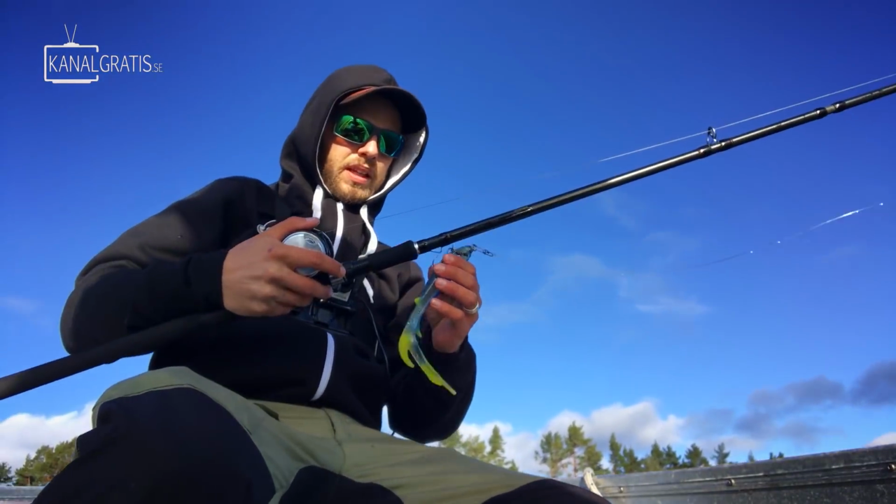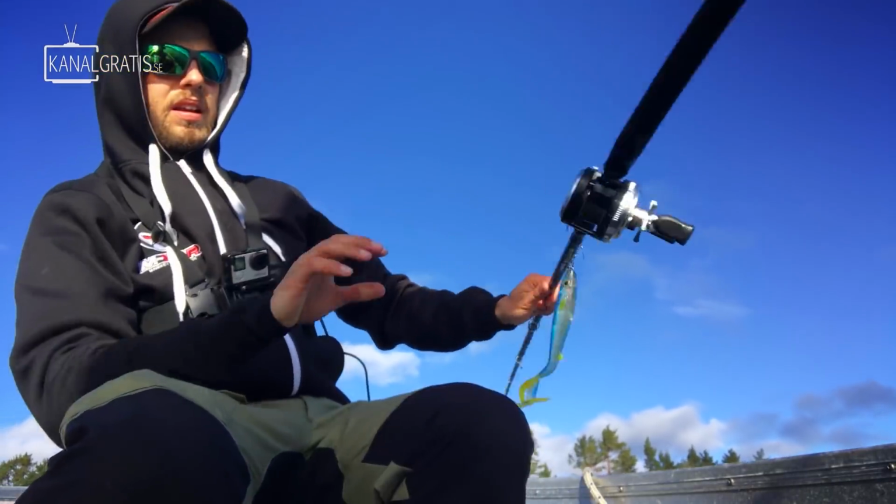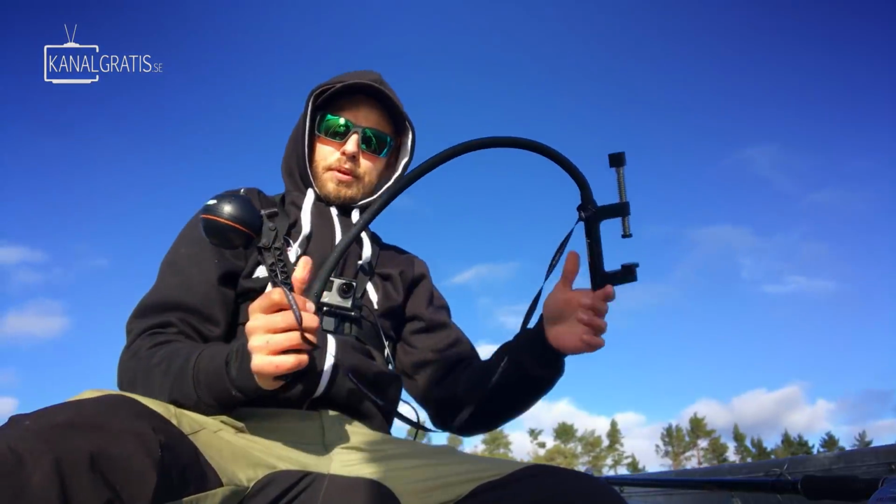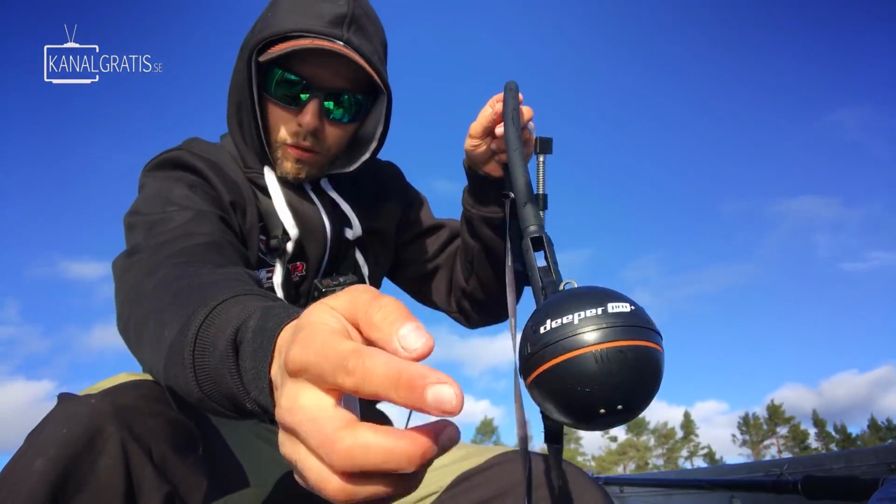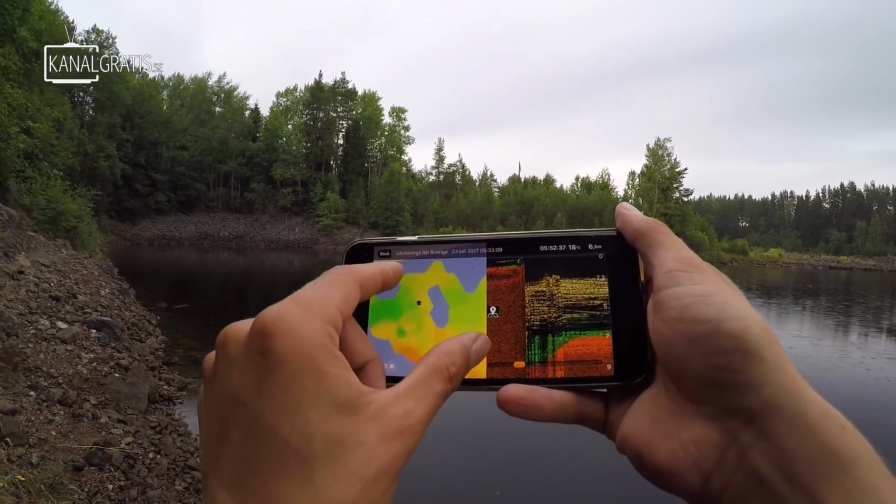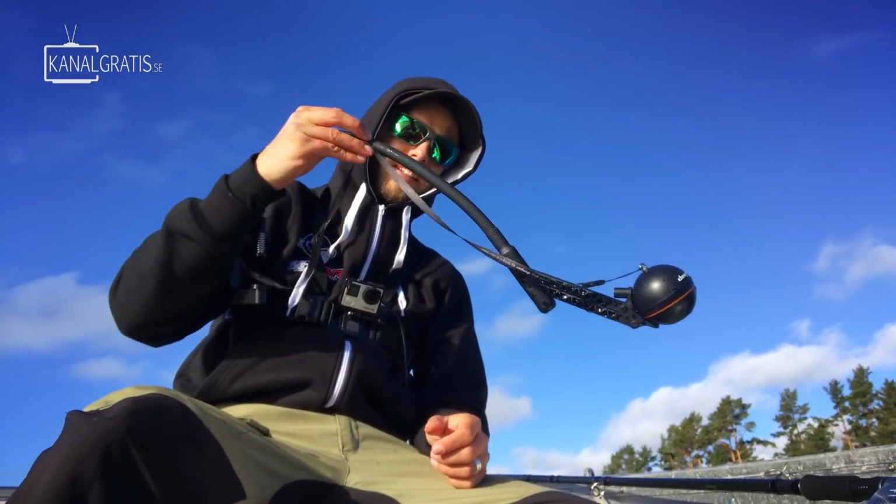So we're gonna keep moving, keep looking for new, fresh grounds. But before we do that, I'm gonna mount the Deeper Sonar. You've seen me using this before from float tubes and from the shore, and today we're fishing from a small boat, and then this is perfect.